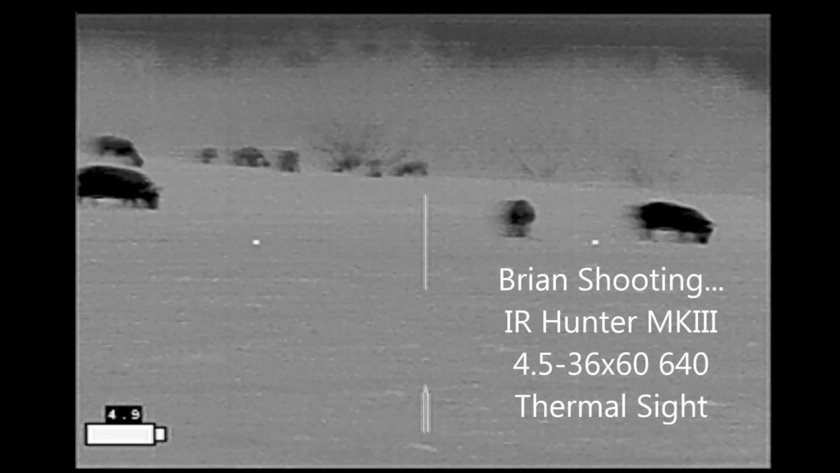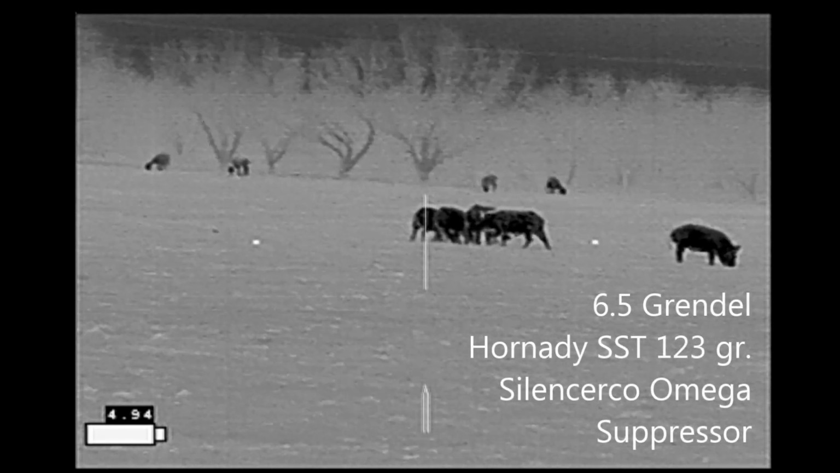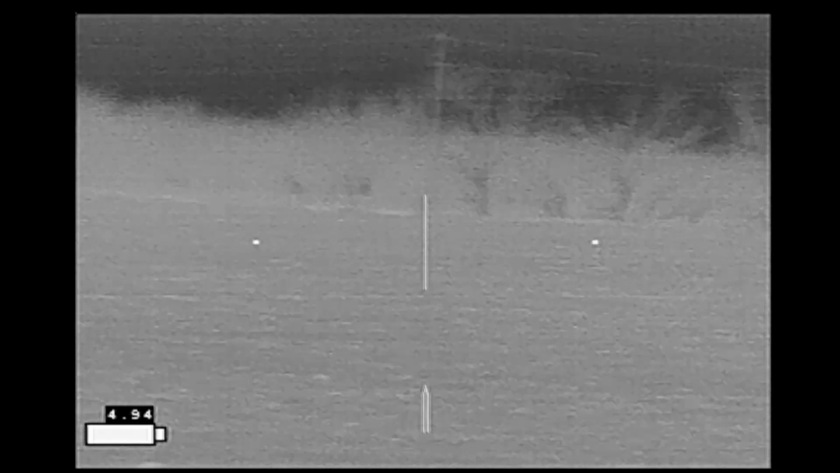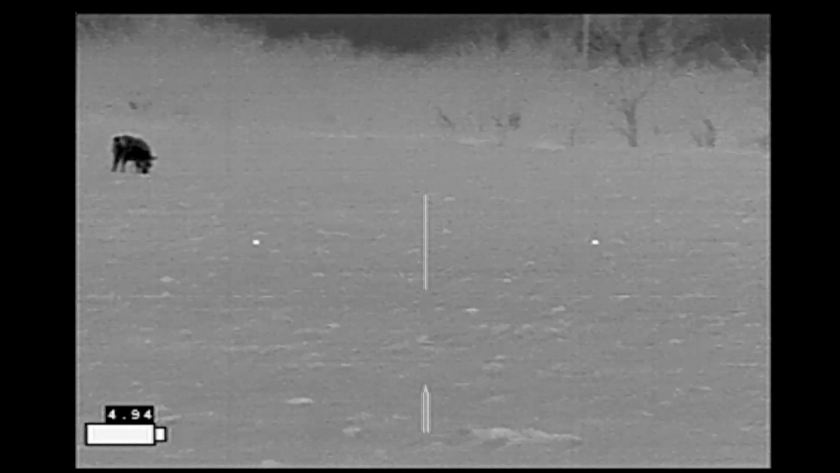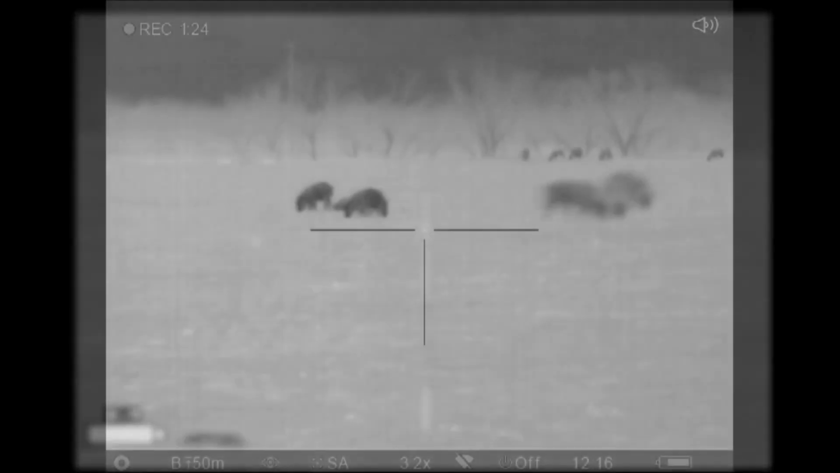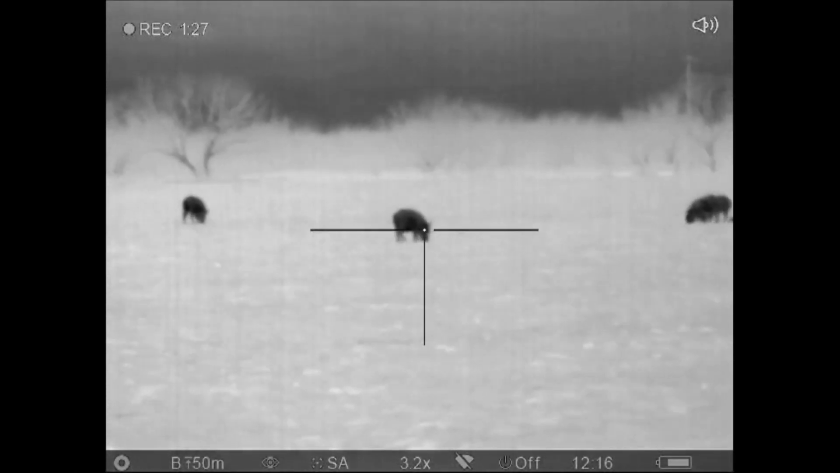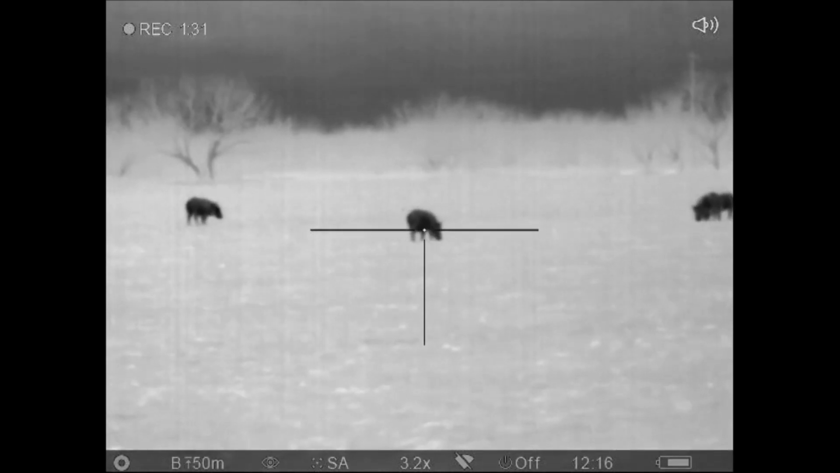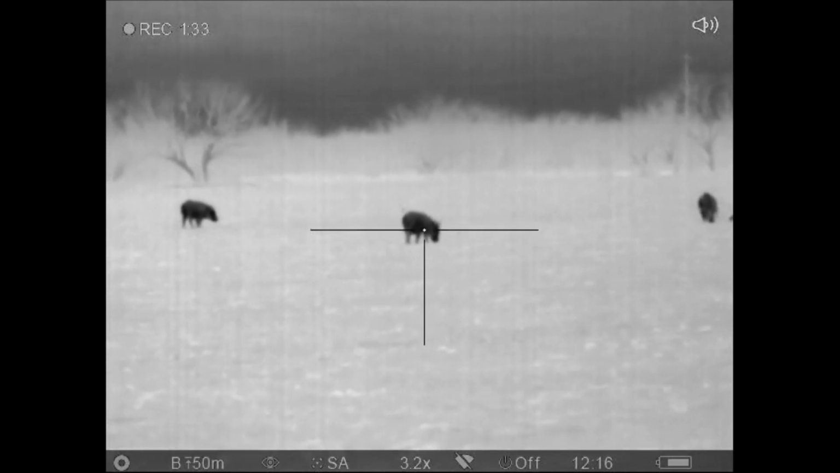And this is the view from my rifle, and I'm doing the same thing, just scanning the herd, noticing that there are deer in the background, trying to figure out where all the hogs are, thinking about where they're going to run. So back to Jim's rifle. This is where we're going to start our hunt. Here we go.